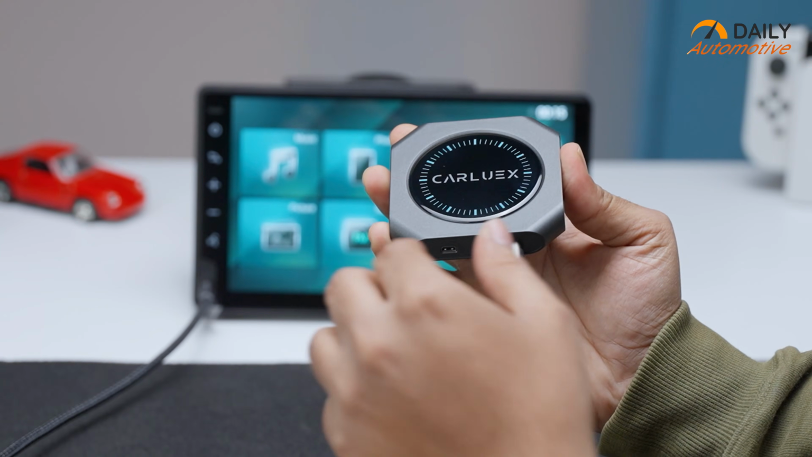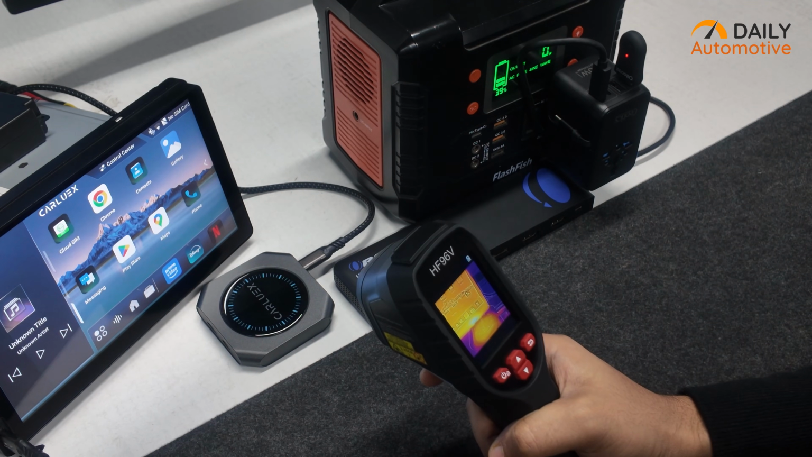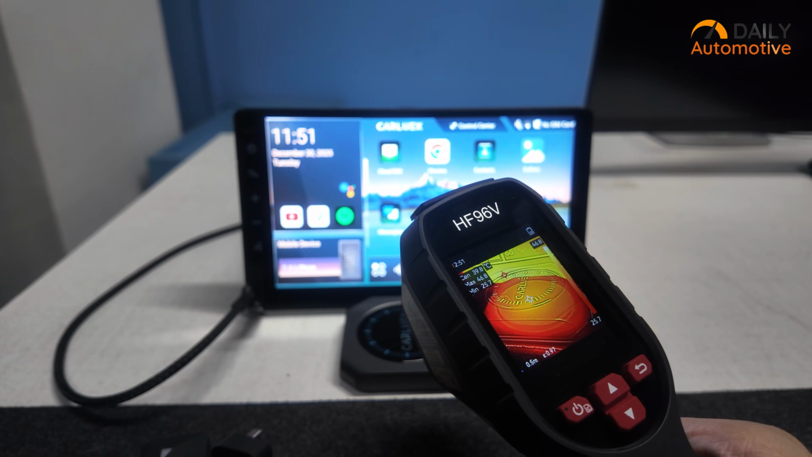It didn't post the lowest idle number right out of the gate, but what stood out was how little it crept over time. From the initial idle reading through the 10 and 20-minute marks, it basically plateaued around the low 40s, and even in real-world use, it climbed in a very predictable, controlled way.